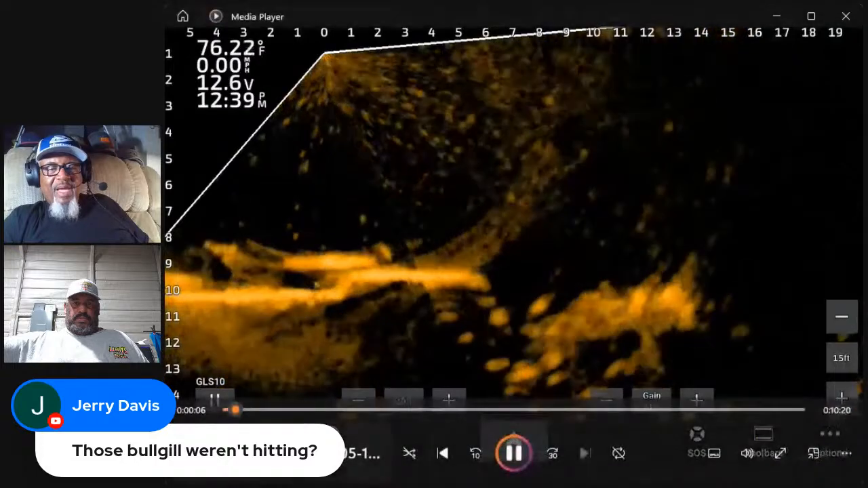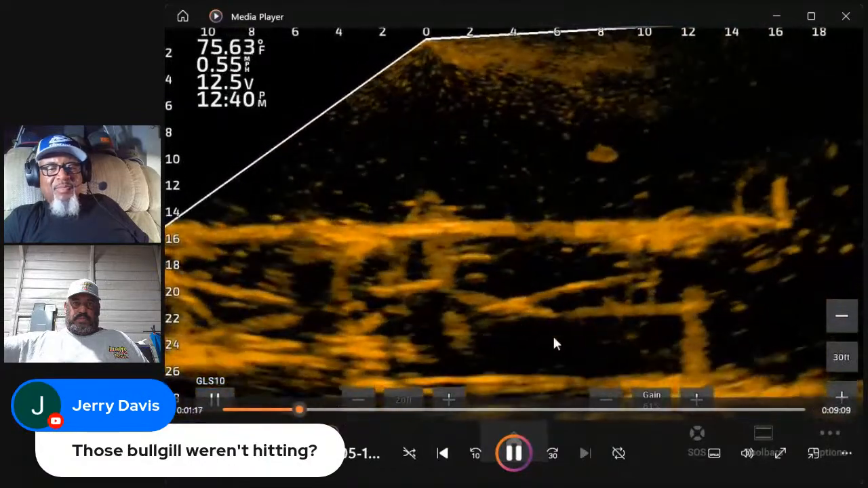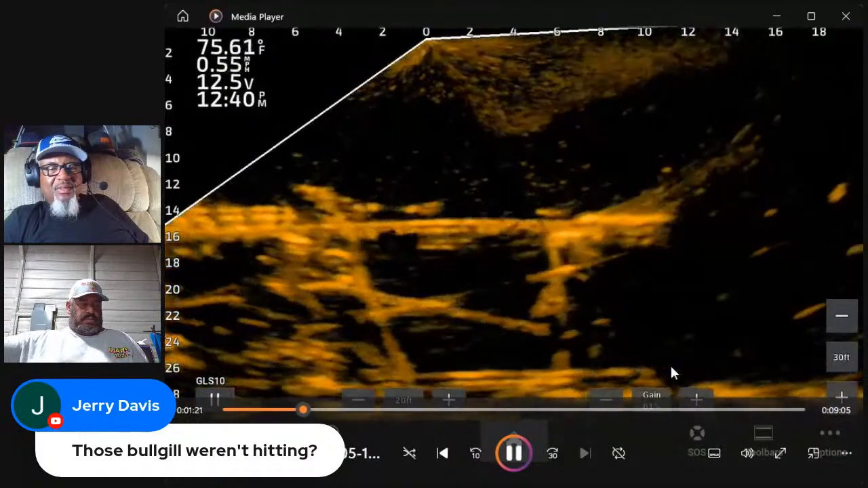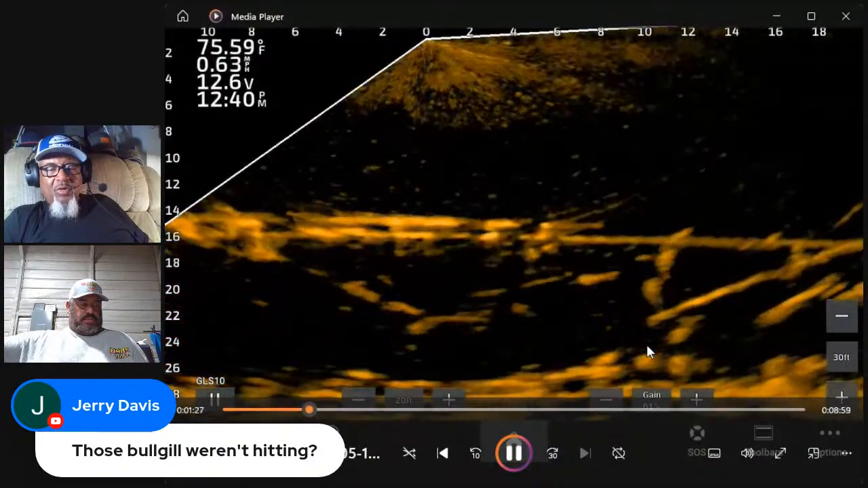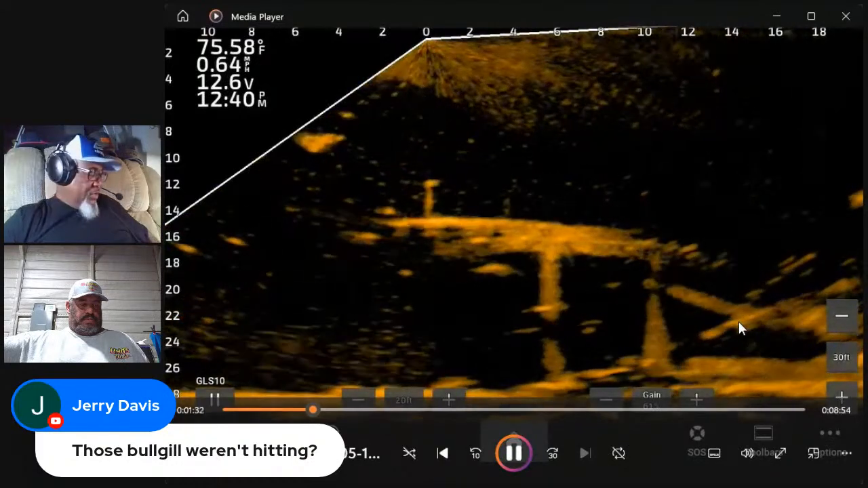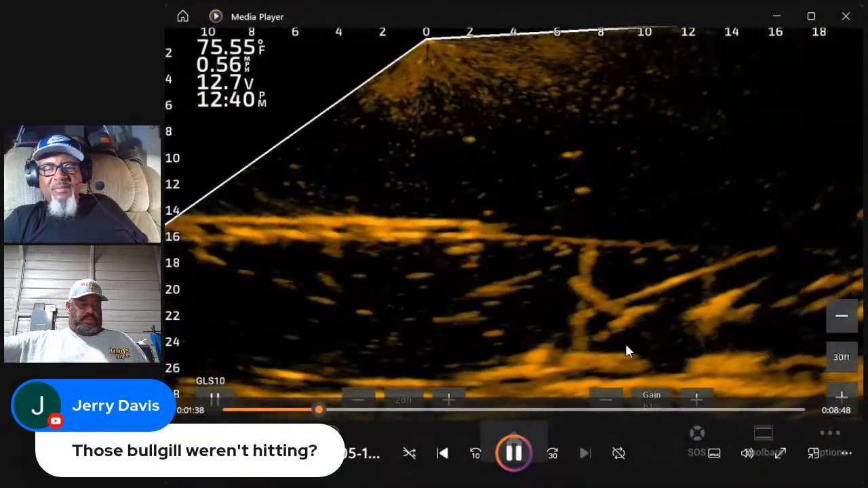But man, there's some massive, massive blue catfish on this thing. It's just absolutely crazy how detailed that shows. I know if you're looking at this on your TV, the pixels aren't that great on the helm recording. But if you look at it on a cell phone, you can really see how this thing shows in detail.